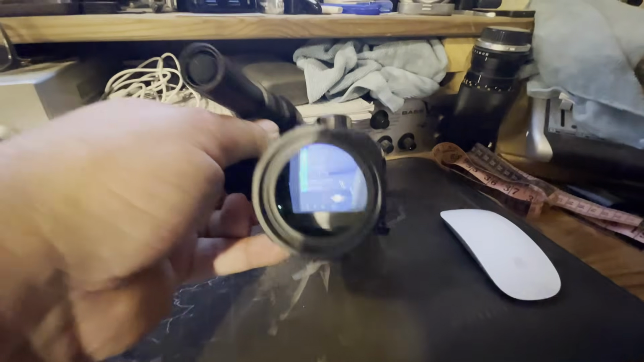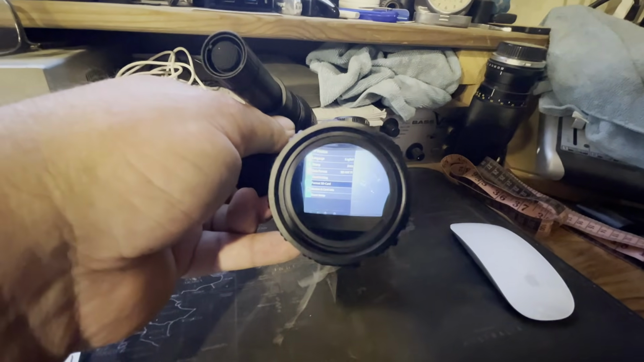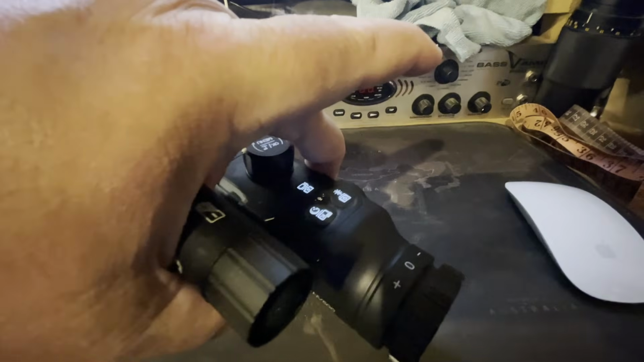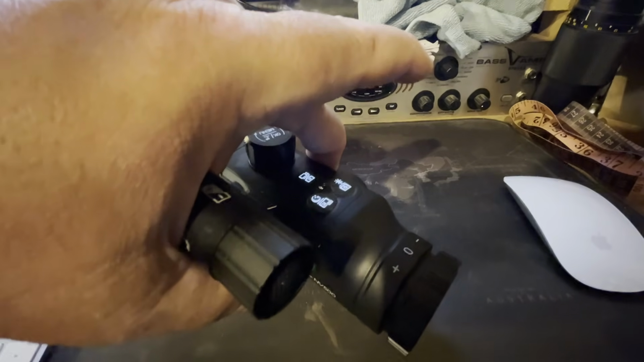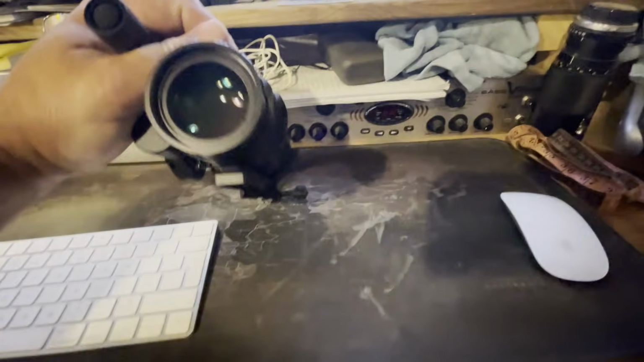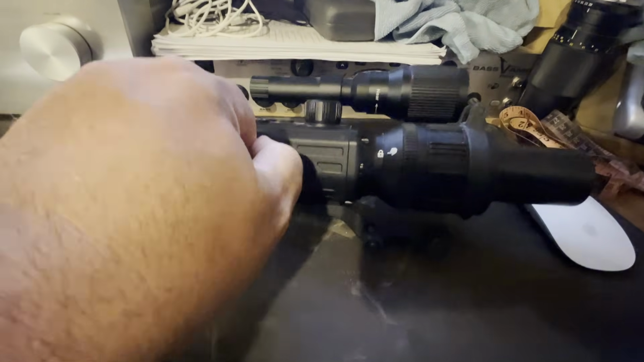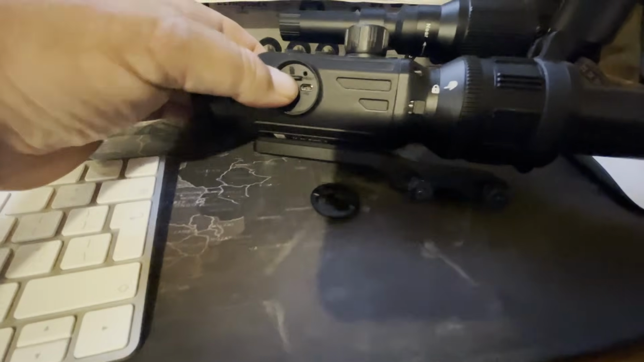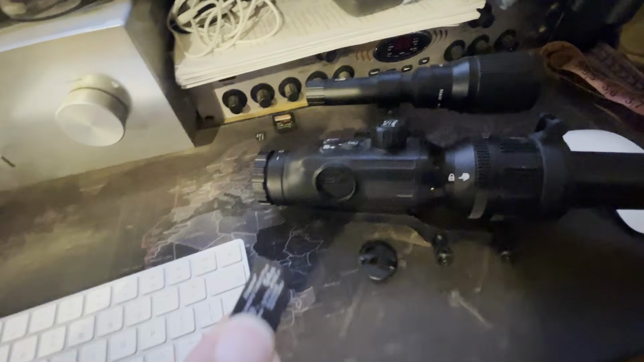If you want to power it up, get to the menu, format SD card. I've just done that. So now we'll switch it off. It's gone. Right, now we'll take the SD card out of it. See which way it goes in, like that.